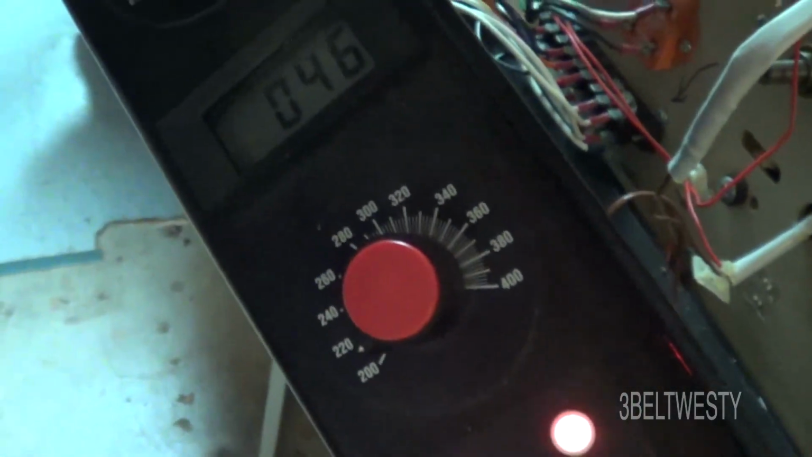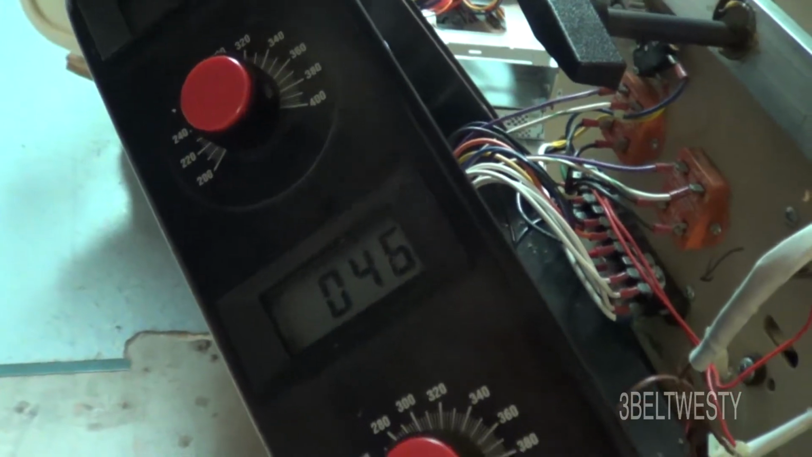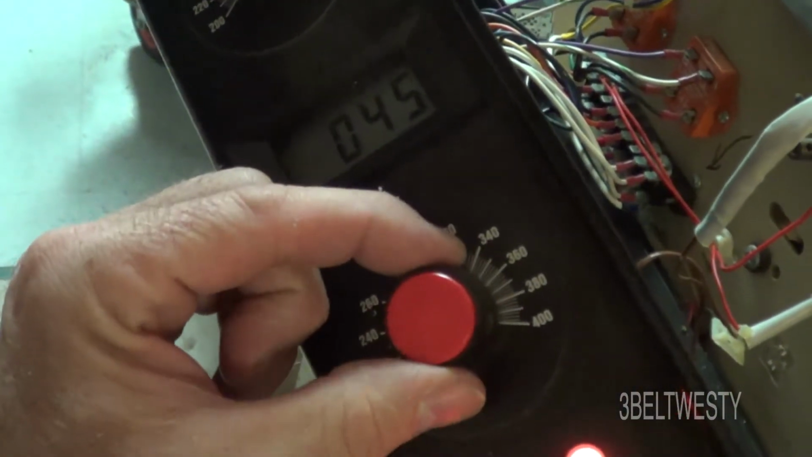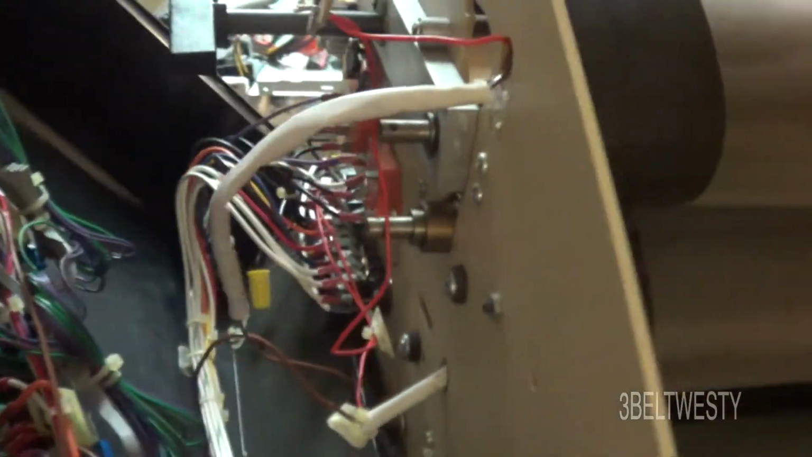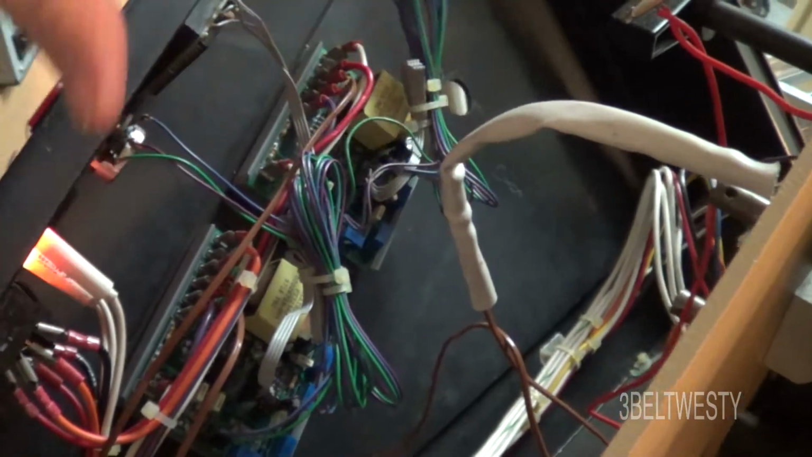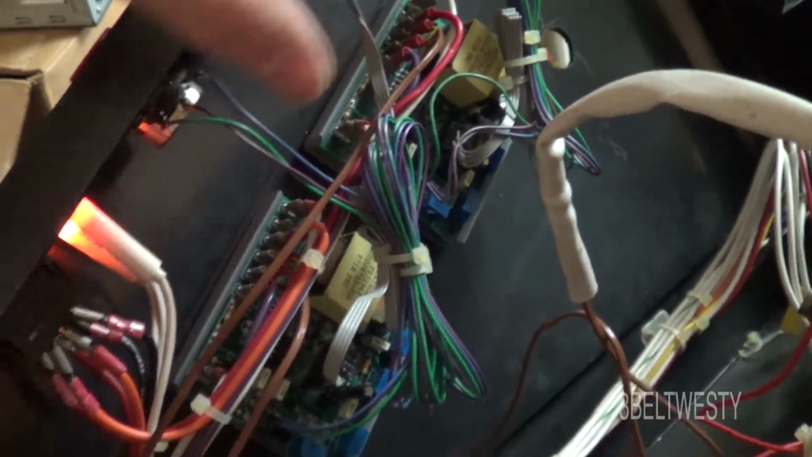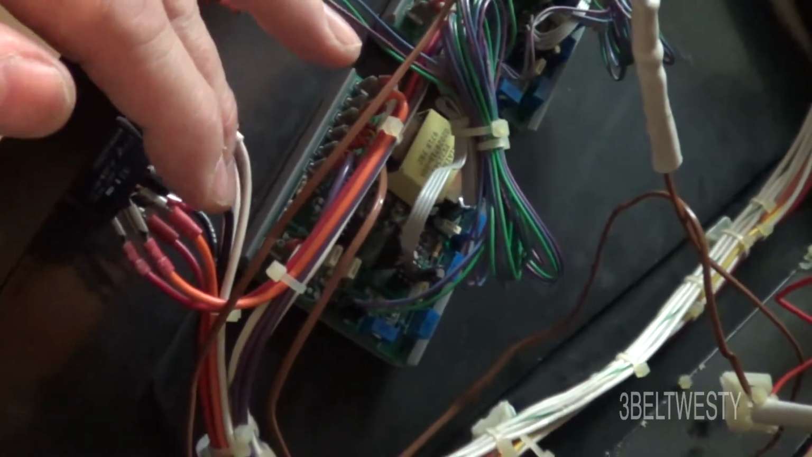I'm going to turn the bottom heater on too. That says 46. I turn that. What I could have done as a test is I could have gone through and swapped. If I assumed one of these controllers was bad, I could just go ahead and use the top unit to drive the bottom, or vice versa.